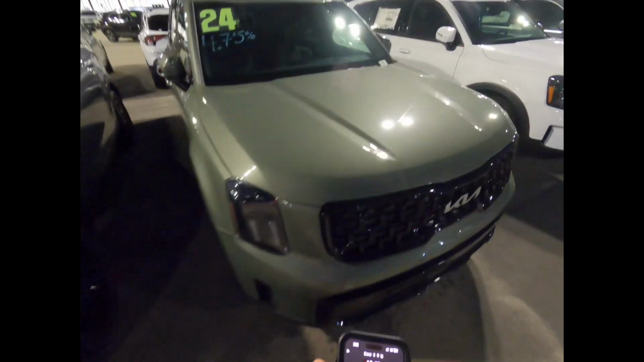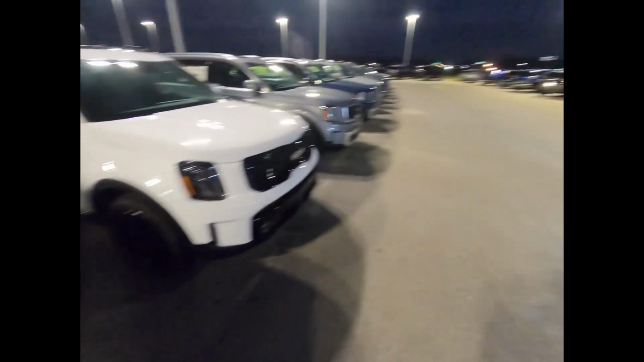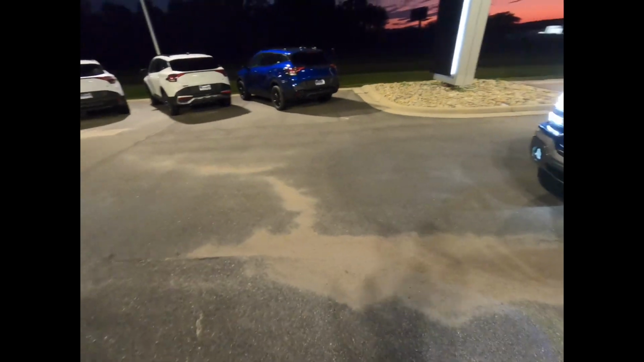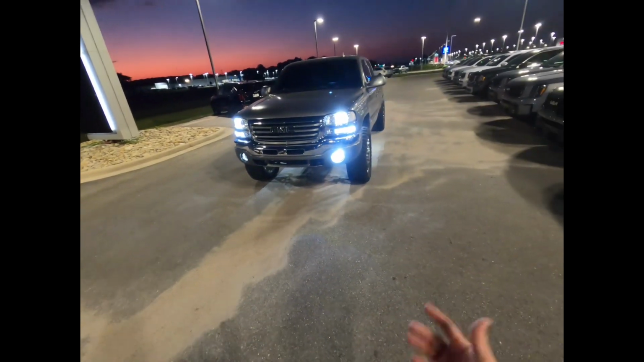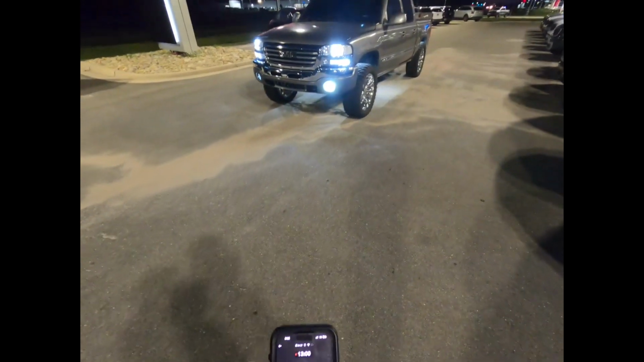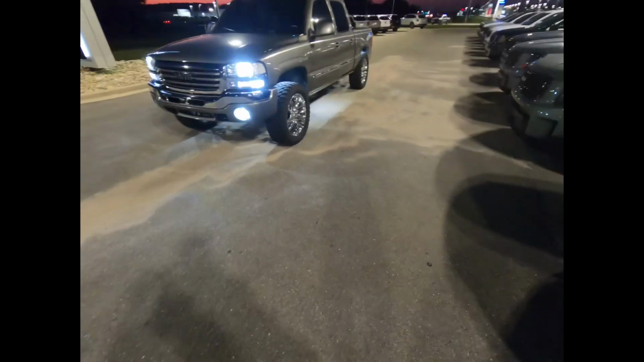But yeah, here's that Telluride, man. Check that thing out. But enough of that. Let's look at the truck. Like I said, it still performs good to me. I don't feel like there's any difference in it being cammed and when it wasn't.